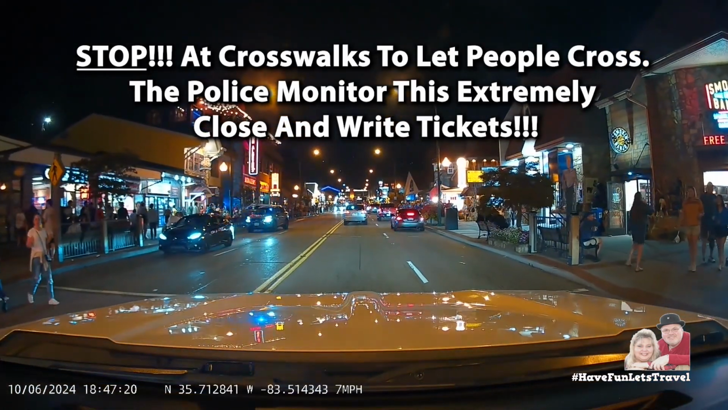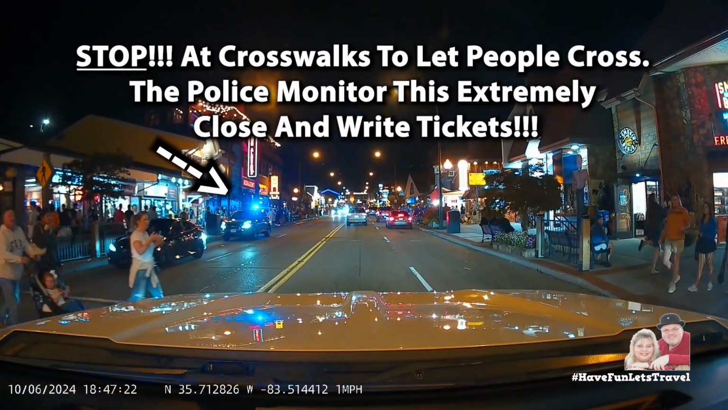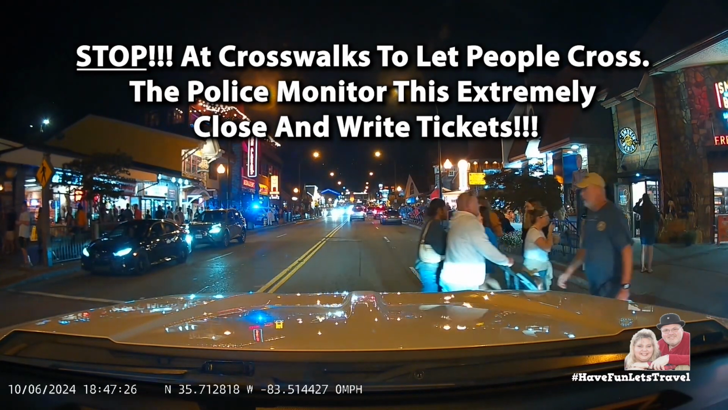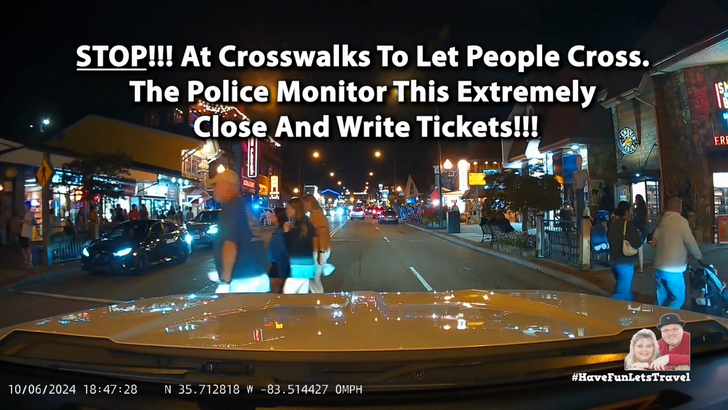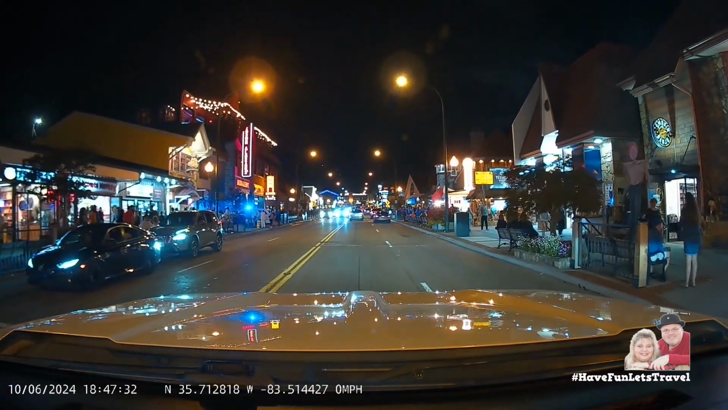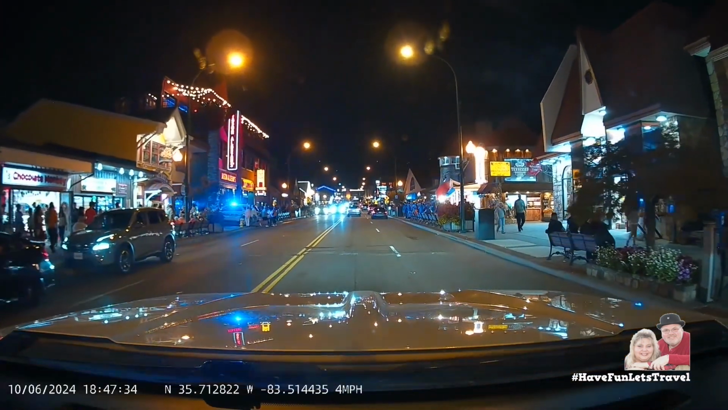Here's a very important tip to help you have a better trip and save you lots of money. Stop at all the crosswalks when you see people wanting to cross the street. The police monitor this very closely and they do write tickets, as you can see here.